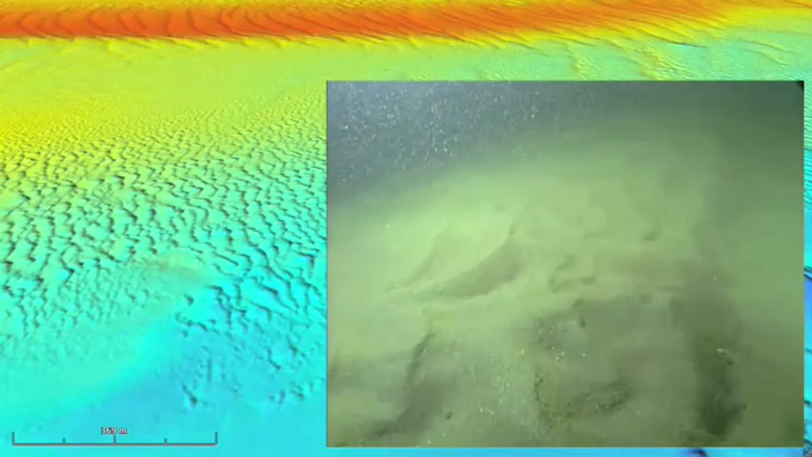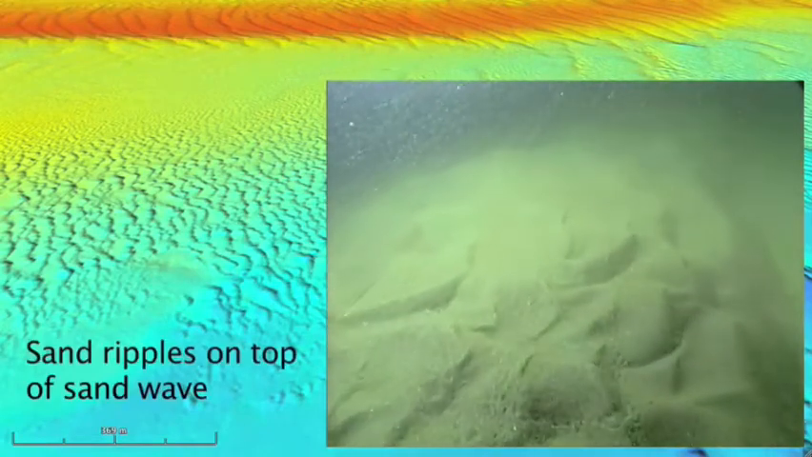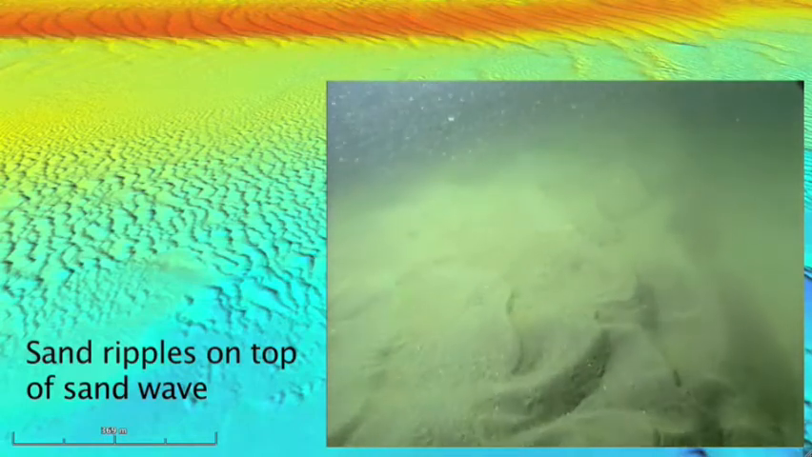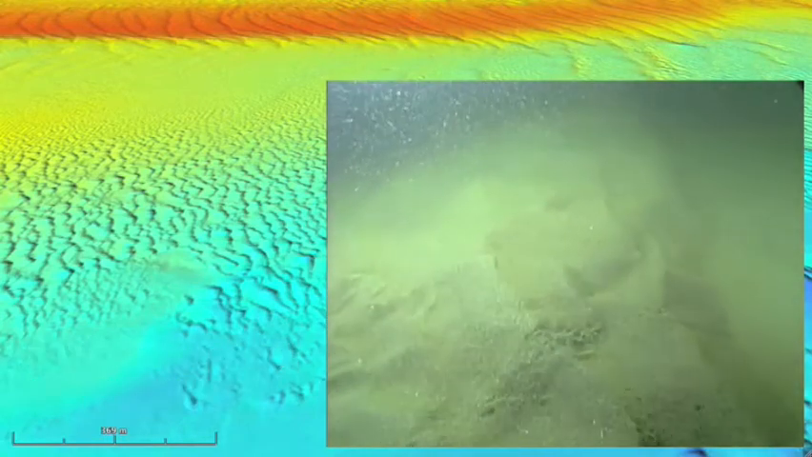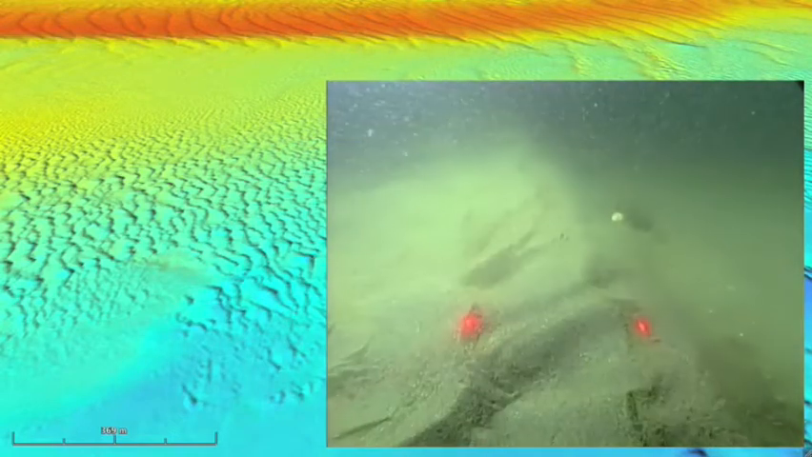In the window you can see video taken by NERC's remotely operated vehicle, ROV. The video clearly shows smaller ripples formed on top of the larger sand waves. The two red dots are laser beams that provide a 20 centimeter scale.